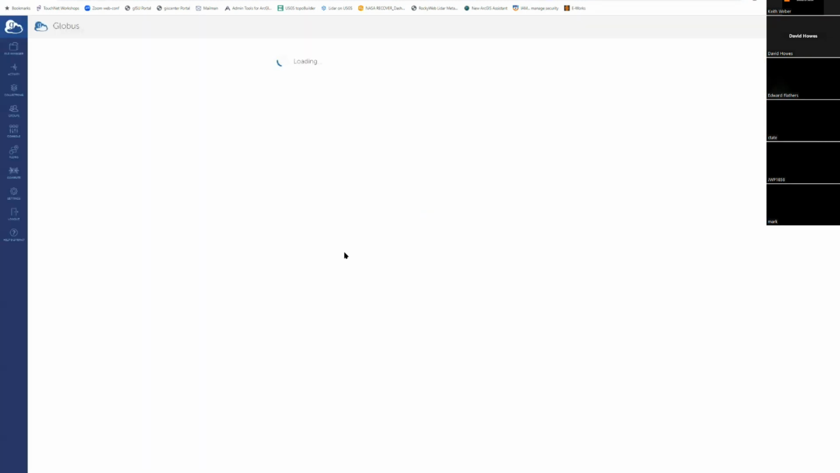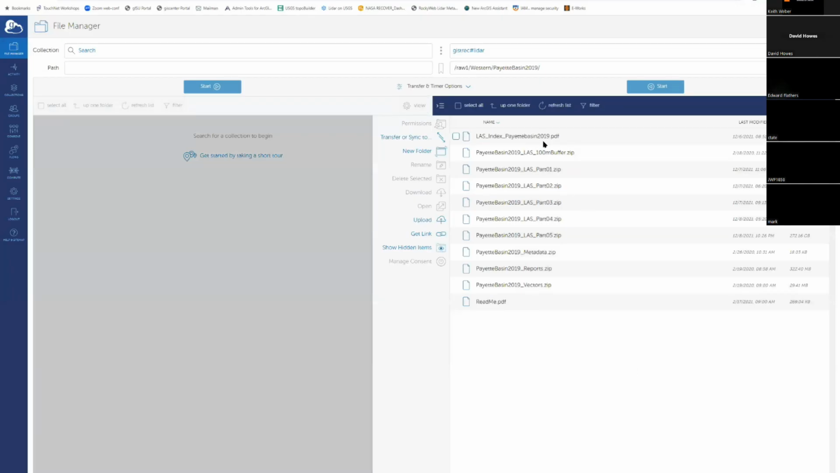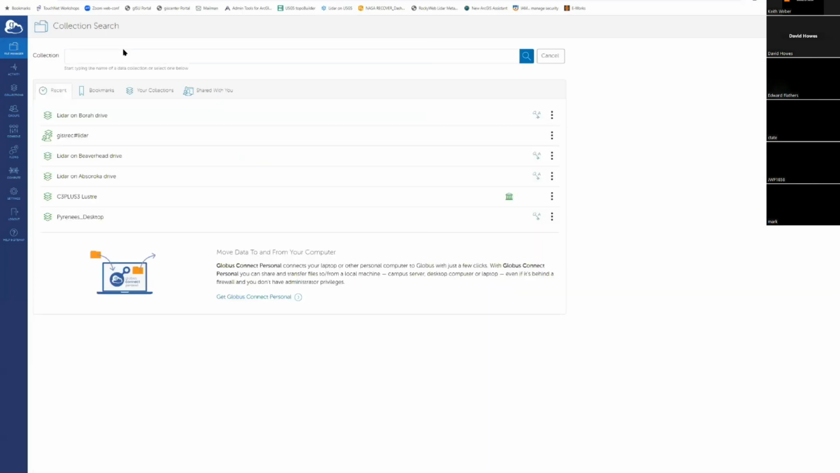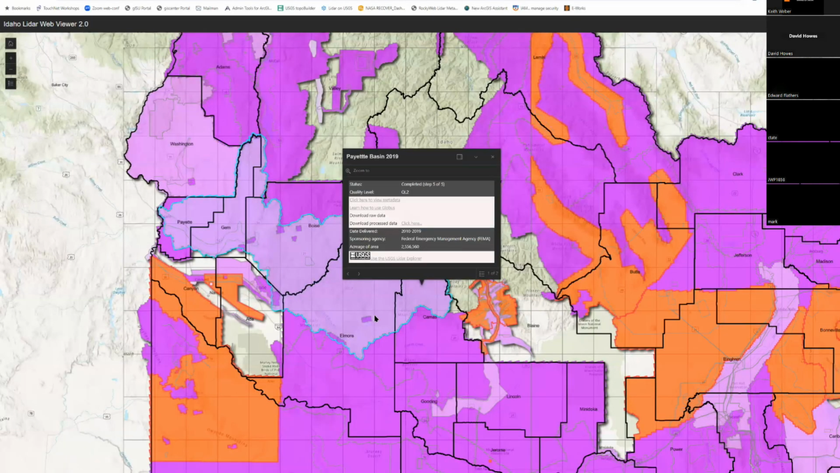Start using those things. That's exactly what I'm doing right here. There we go. That is Payette Basin. Maybe I want, yeah, that happens to be the one that I want. And we would select where I want that written on my hard drive, right over here. And let's see, let's put it to my desktop. And I'll find a place where I want this to go on my desktop and start the download, and it's all done. Let me go back to this.